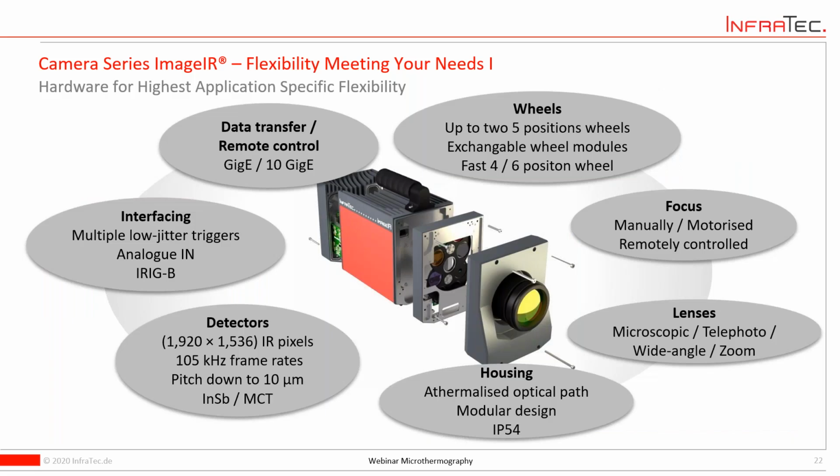These cameras are highly modular. That means they will be built on your demands, on what demands came from the application, based on different detectors available, based on different frame rates requiring different data interfaces like 10 GigE or GigE.